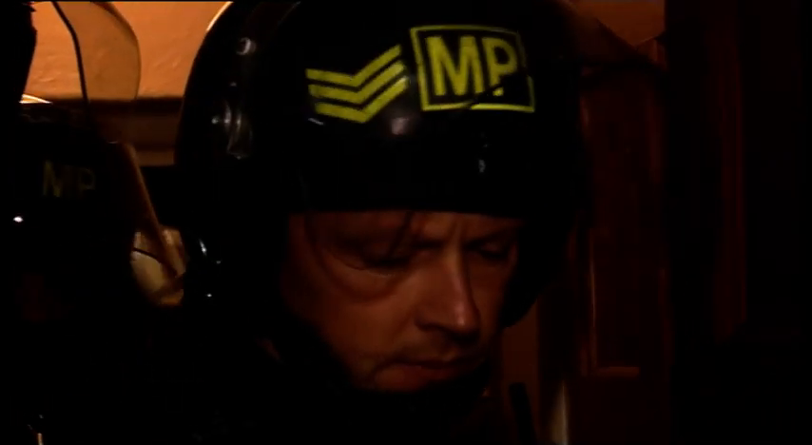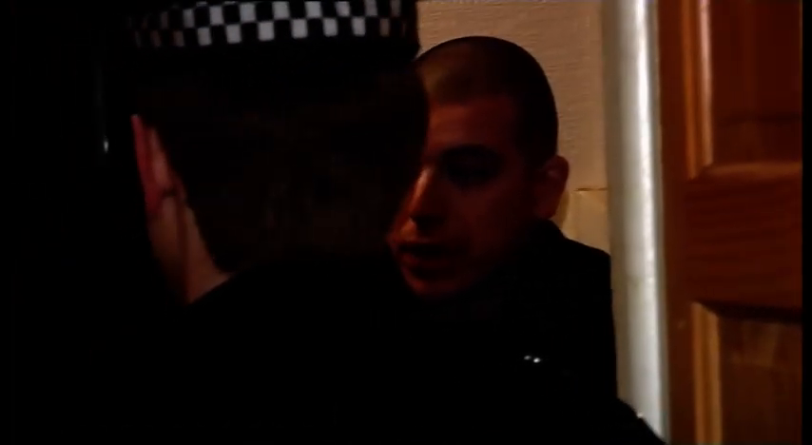Revel and Tozer have managed to shut the dog in a side room and have seen enough to charge its owner. We're going to seize it. Possession of a dangerous dog, is that it? Yeah, basically. Suspicion of possession of a Section 1 dog. Okay. All right, namely a pit bull type. But Revel and Tozer still have a problem. How to get the dog out.